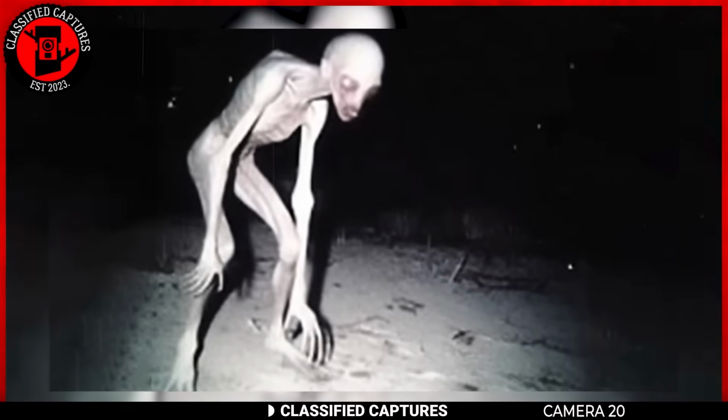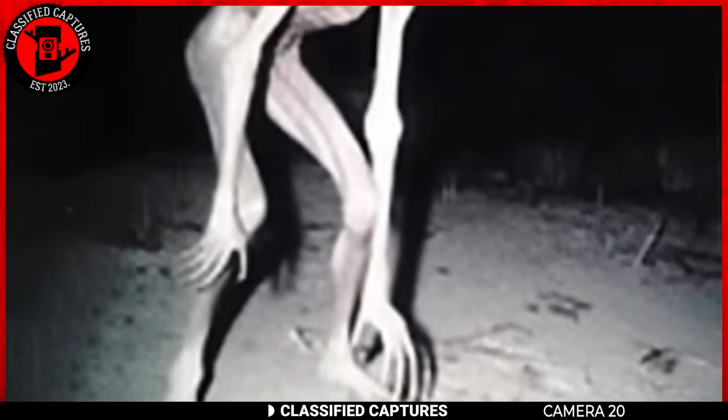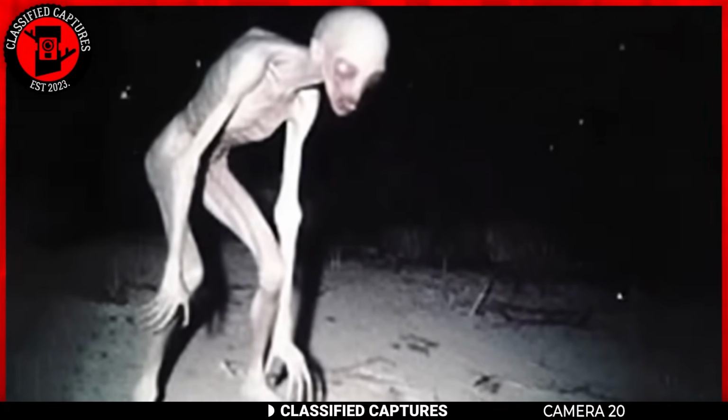Stepping away from Bigfoot, we have a very disturbing capture. Take a look. What do you think this is? A rake, an alien, or some other type of cryptid? The truth is, it doesn't look like any of these creatures if you ask me. Sure, it's got the white skin and alien physique to go with it, but when you truly think about it, you realize that this creature looks like it came from a different realm or world.